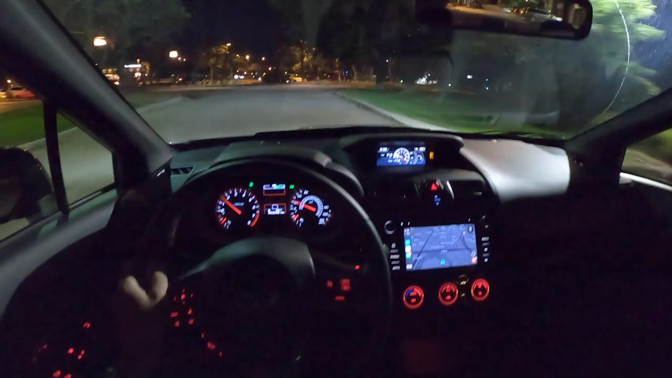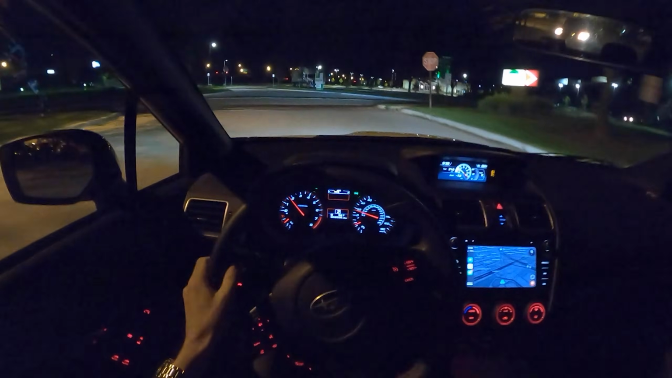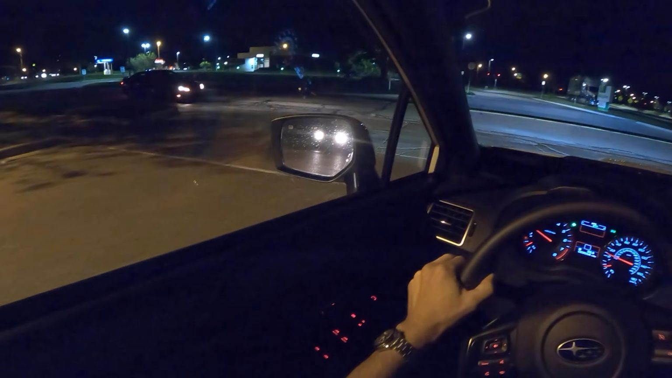I'm just glad that this WRX still makes all the right noises. It feels like it has for honestly the last 10-15 years.